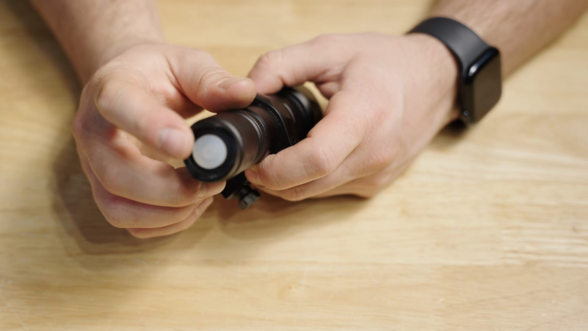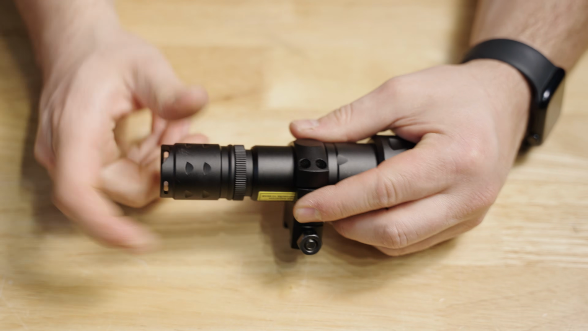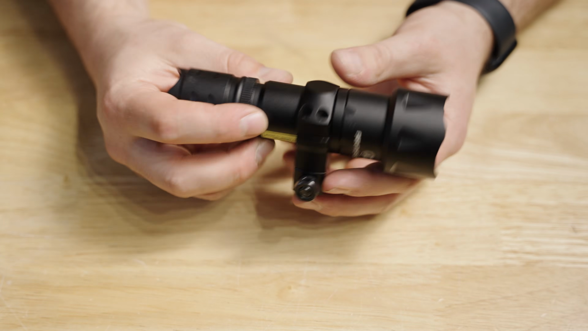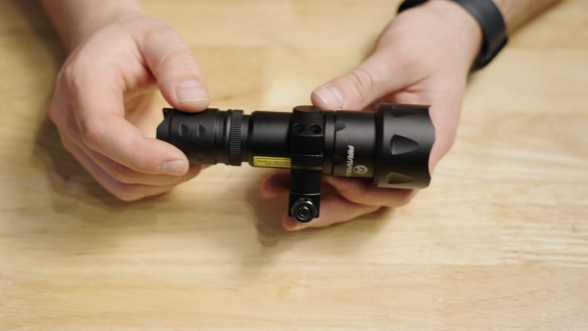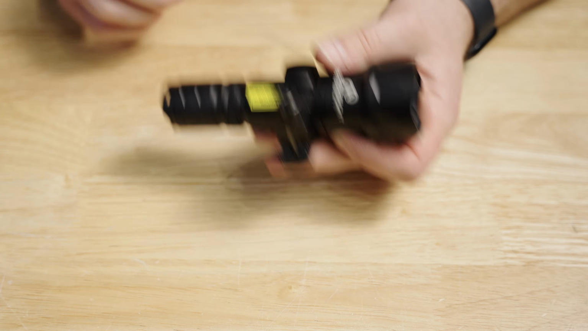Clicky cap that does turn red when it's on if there were a battery installed, and this cap can be swapped for a remote switch as well. Standard 1-inch body, so 1-inch mounts of any form factor or variety will work to let you mount this.